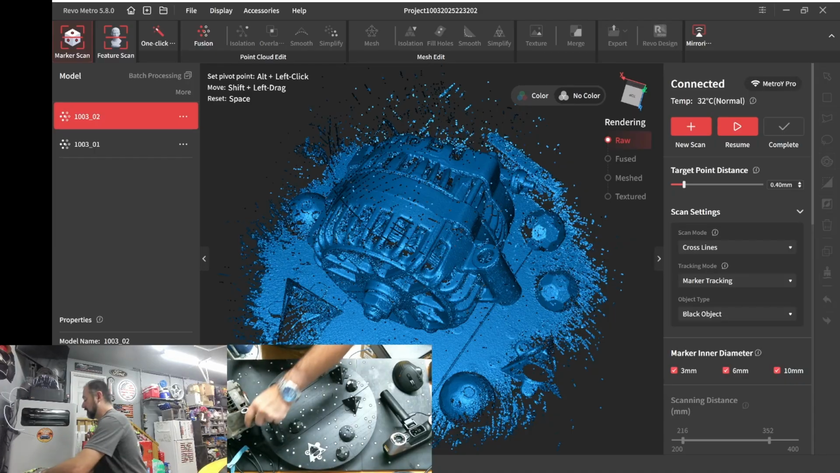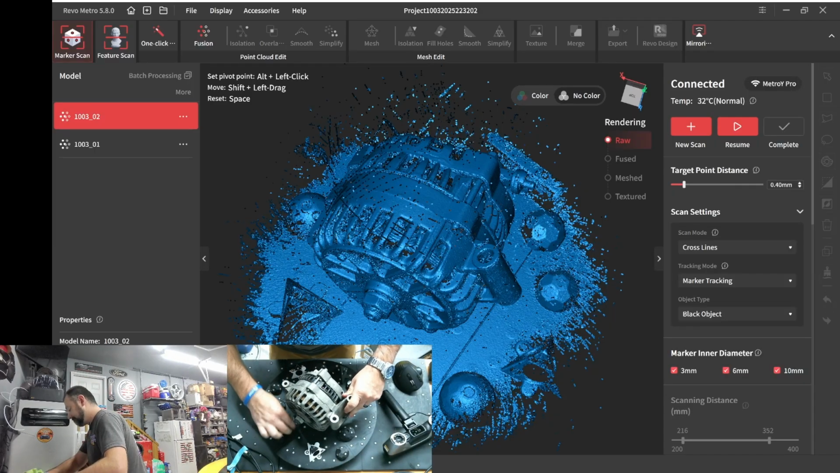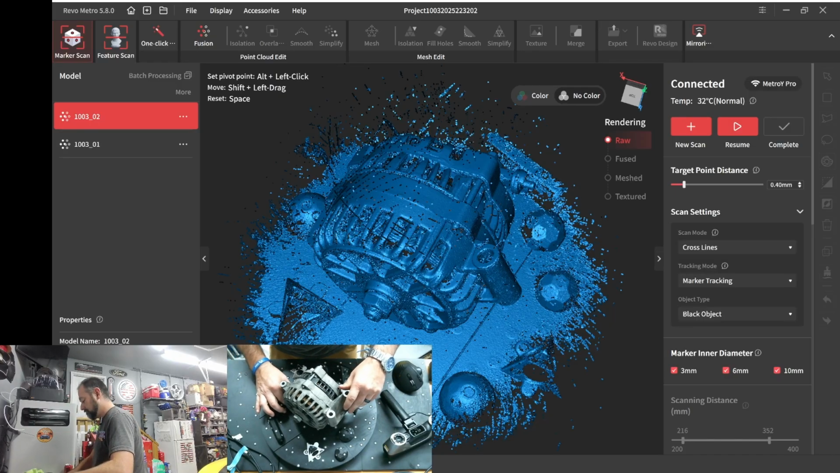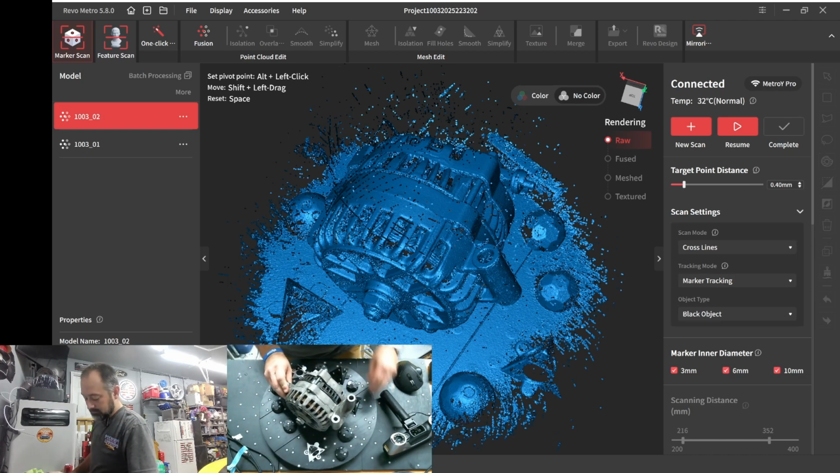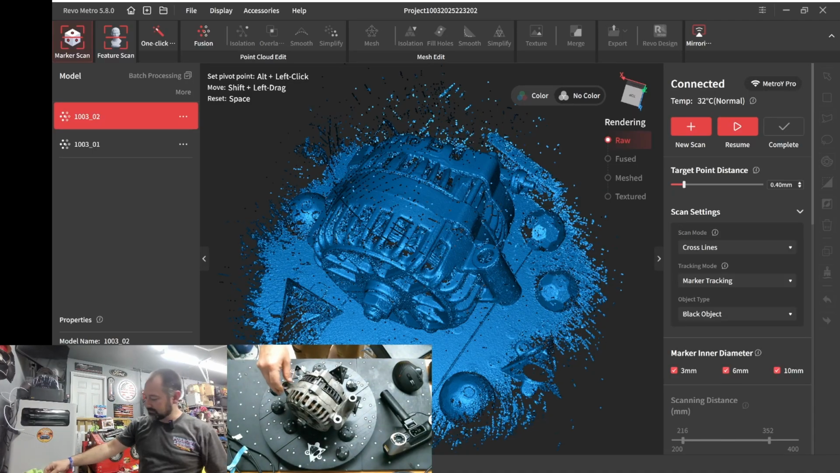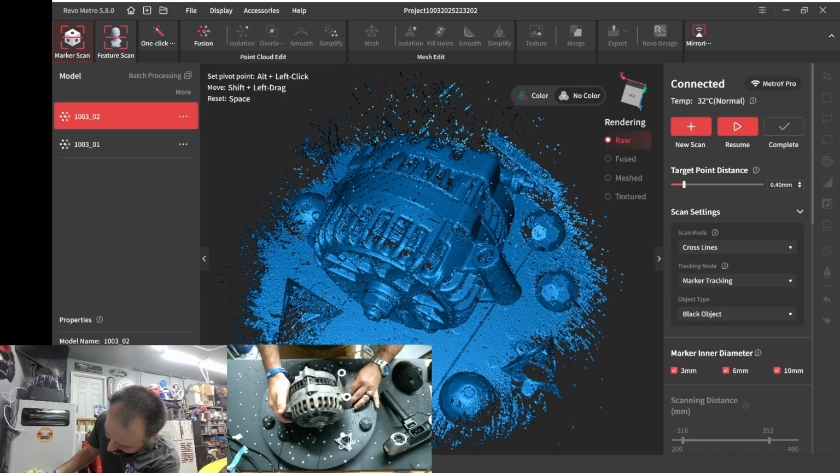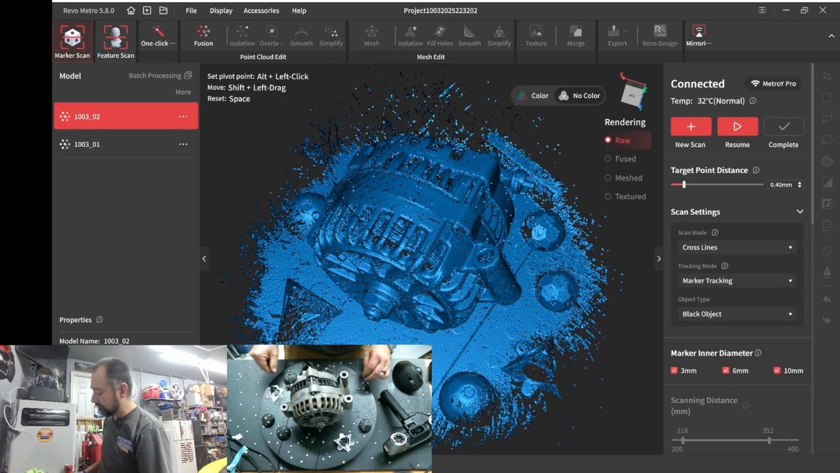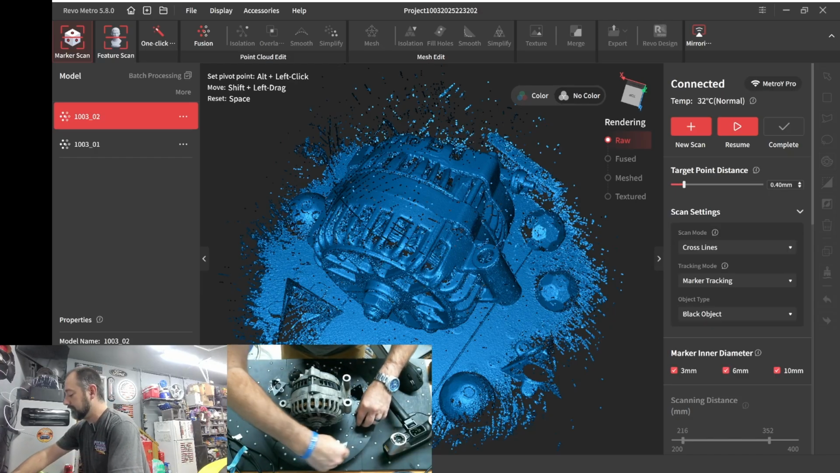Actually, you know what? I think I can probably just get this. Nope. Sacrifice one of these guys. And then I have another one of those I can just put under it. We just want to prop this up to where it's not going to accidentally tip, and it's not going to rotate on us. Okay. That works good.